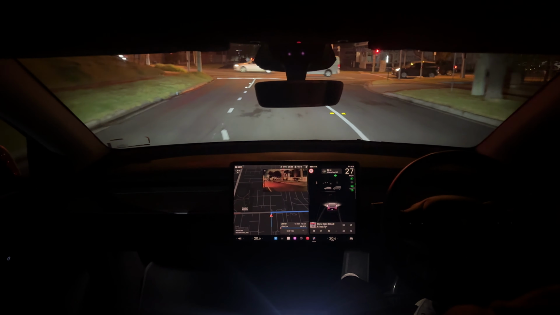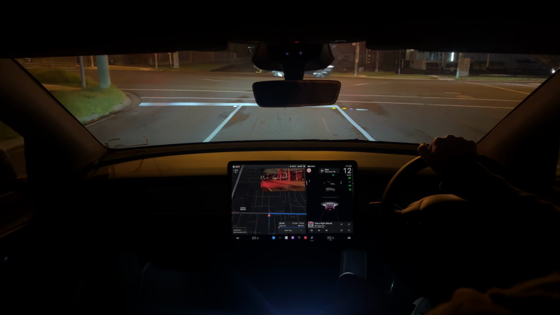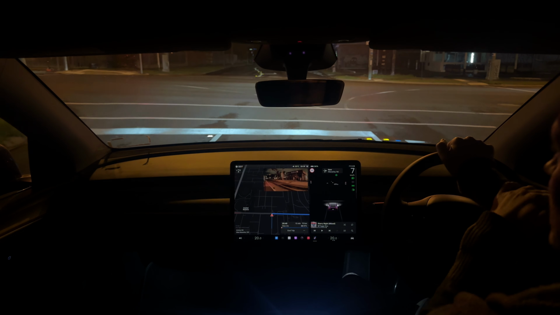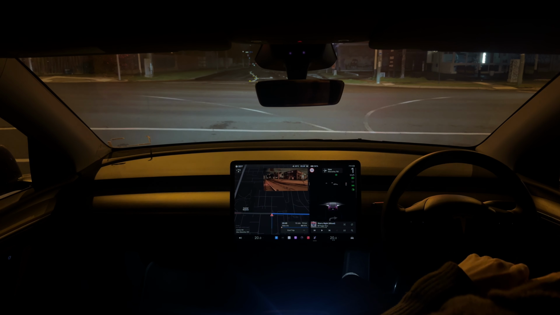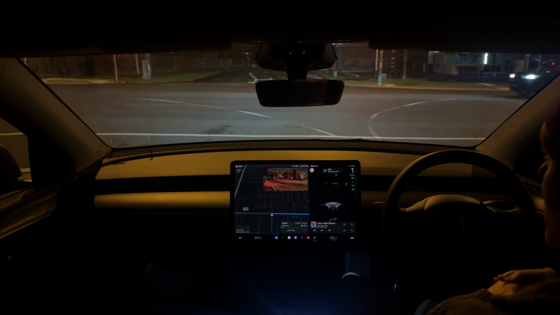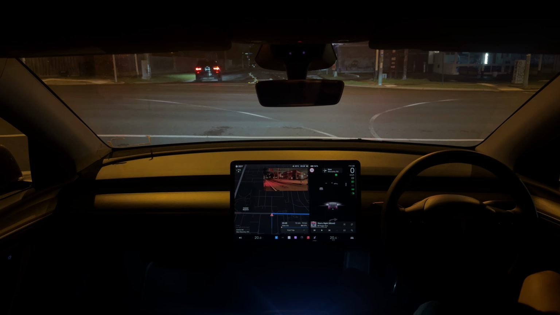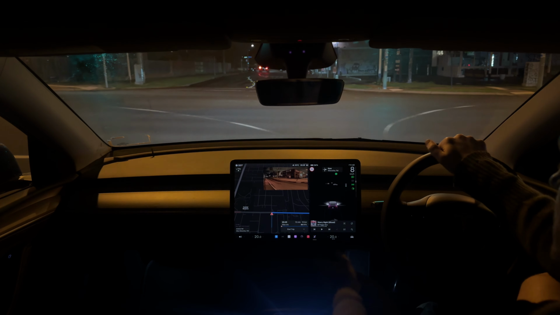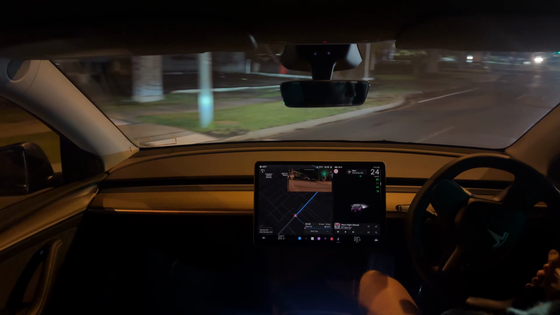Well, hello. I'm just about to get onto the Monash Freeway to head back towards the city, and I thought it might be a good opportunity to show the capabilities of Autopilot on what is a pretty standard trip. To be honest with you, if I'm going to the airport, or down to the country, or wherever it might be, 90% of that time I'm going to be in Autopilot.